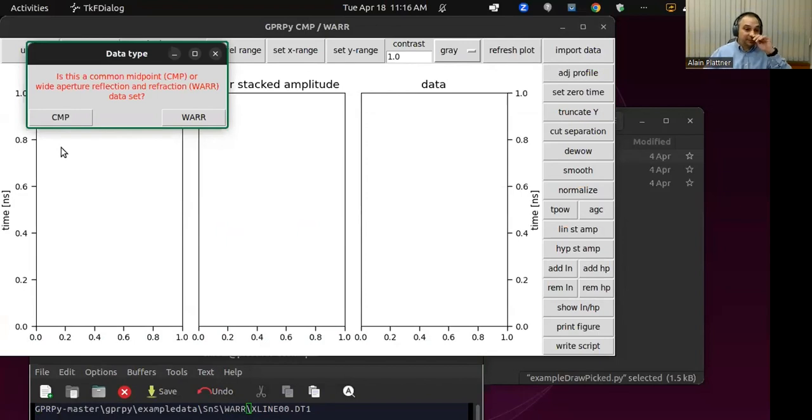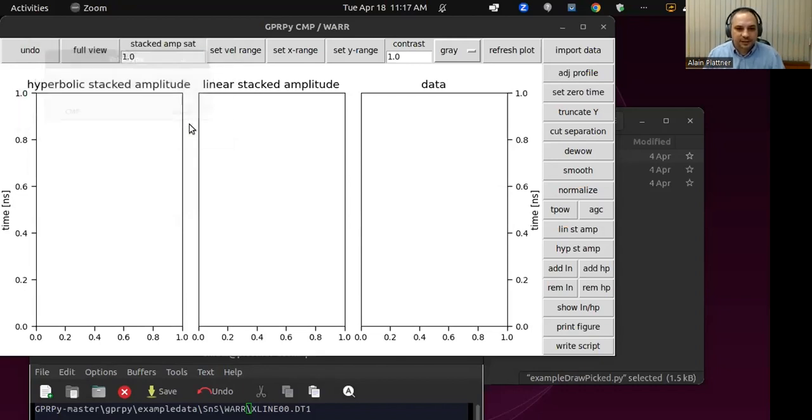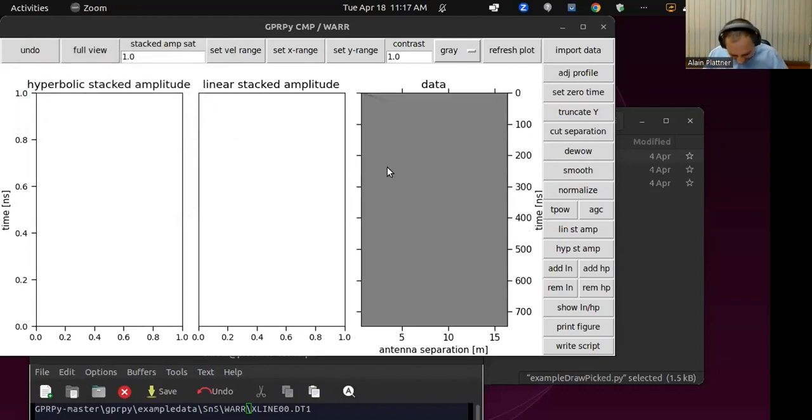And we need to tell it if it's common midpoint or wide angle reflection and refraction, because that affects how the separation of the transmitter and receiver is defined. So this is wide angle reflection and refraction. And here we can see the data. On the y-axis is travel time, on the x-axis is antenna separation. Those two panels are not yet activated, so this y-axis means nothing at the moment until we have this one activated.